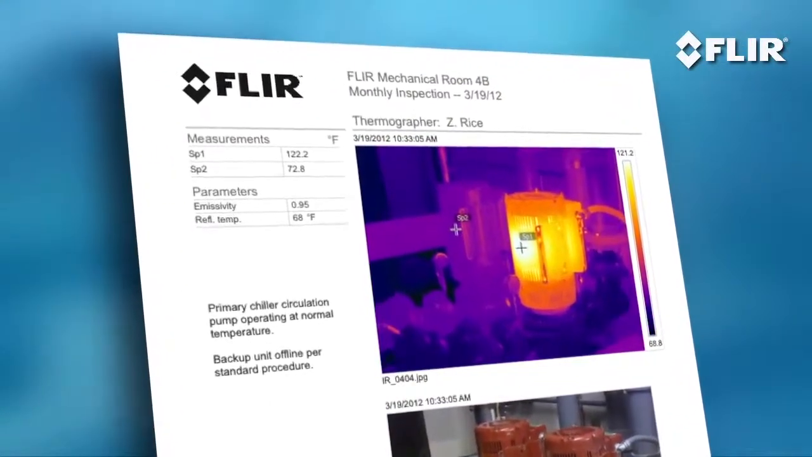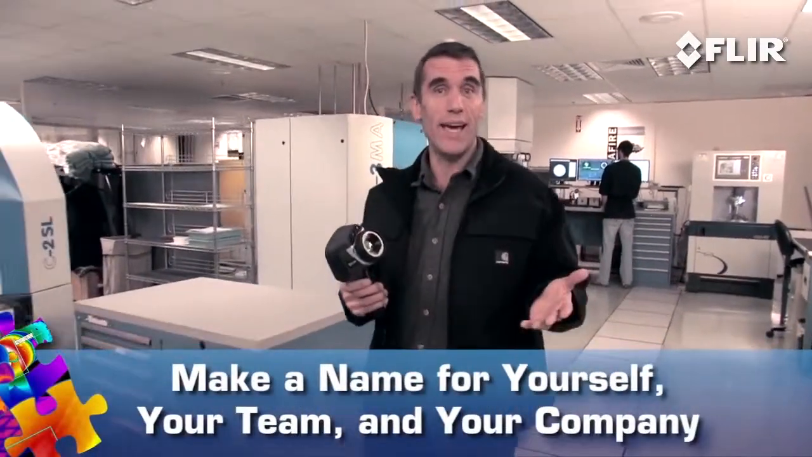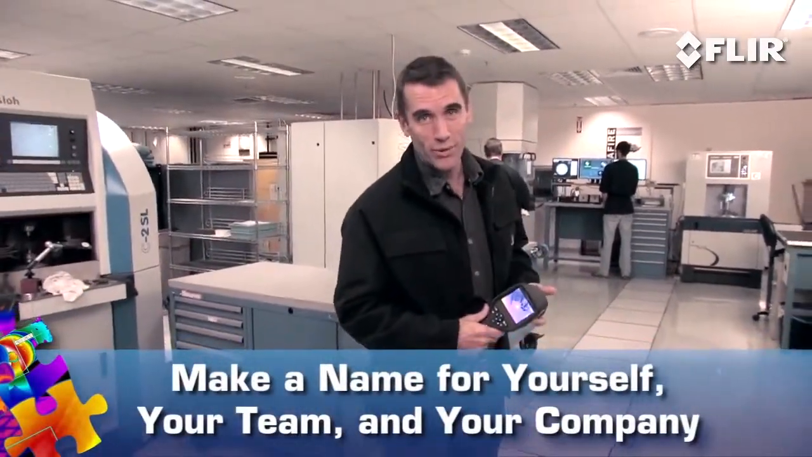It's pretty obvious what a FLIR thermal camera and a consistent IR inspection program can do for an organization, isn't it? When you can find hidden problems this fast, this safely, and show them this powerfully, well, you'll have the opportunity to save the day. And there's nothing wrong with being heroic.